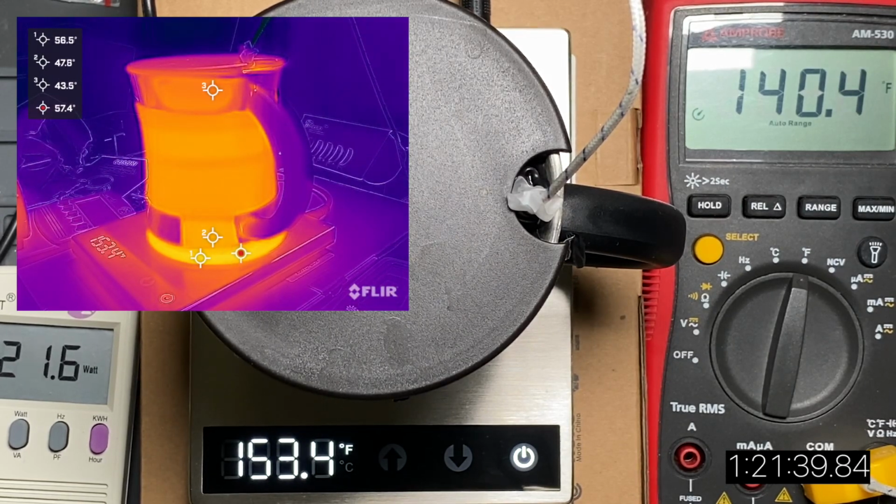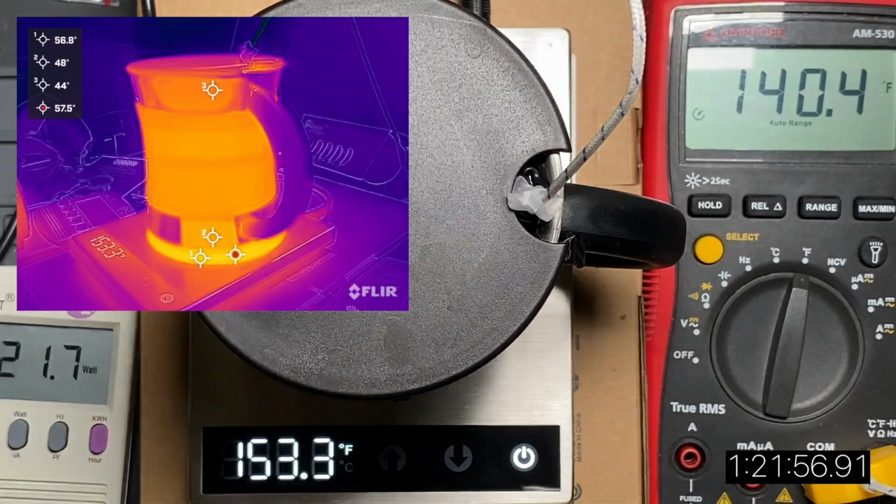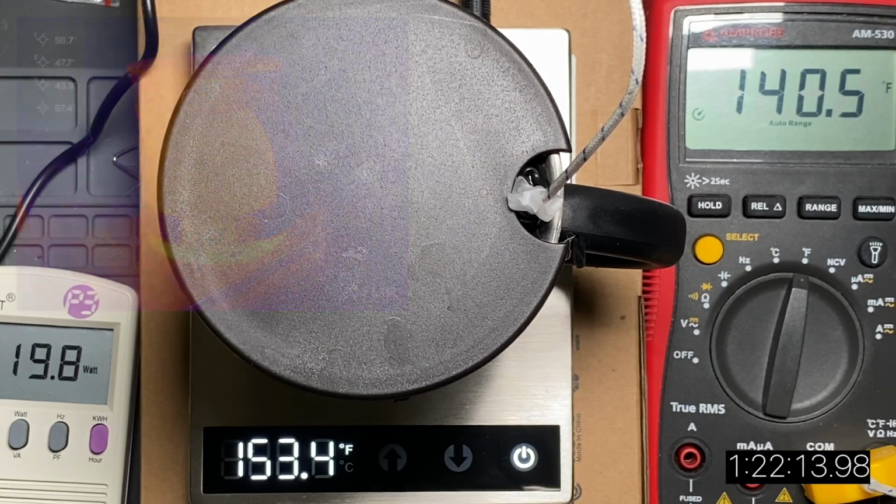But here we are wrapping up. I take the final temperature check here as we've crossed past 130 degrees Fahrenheit.